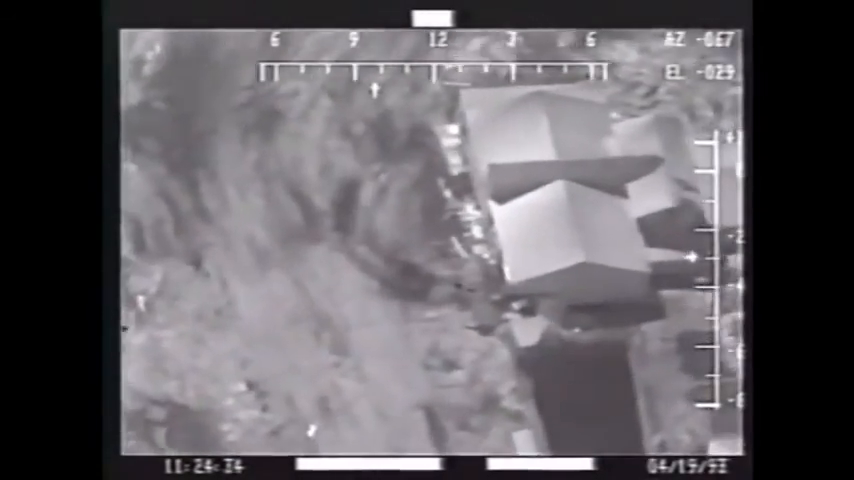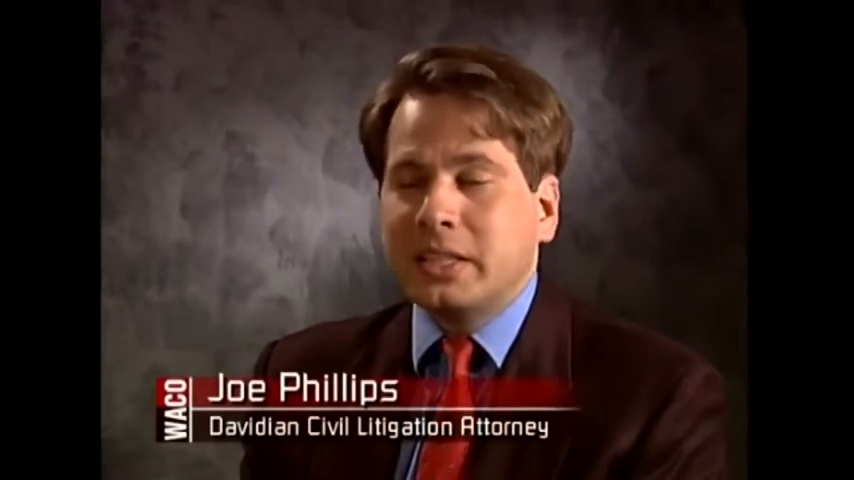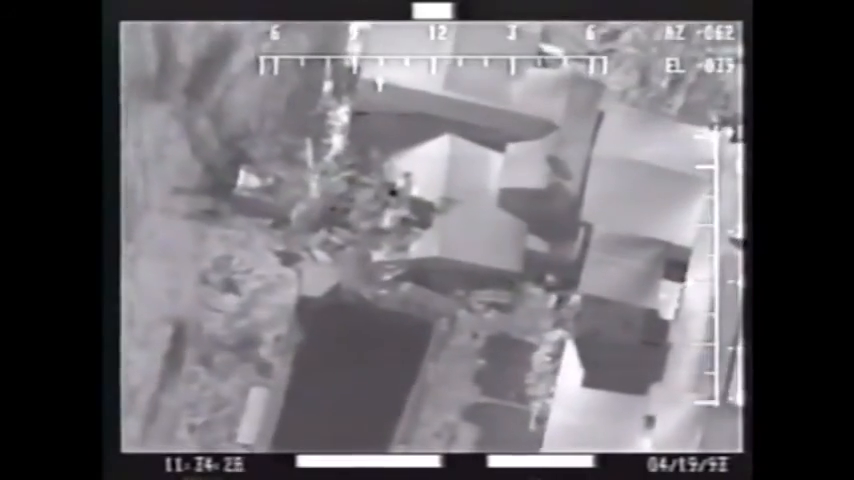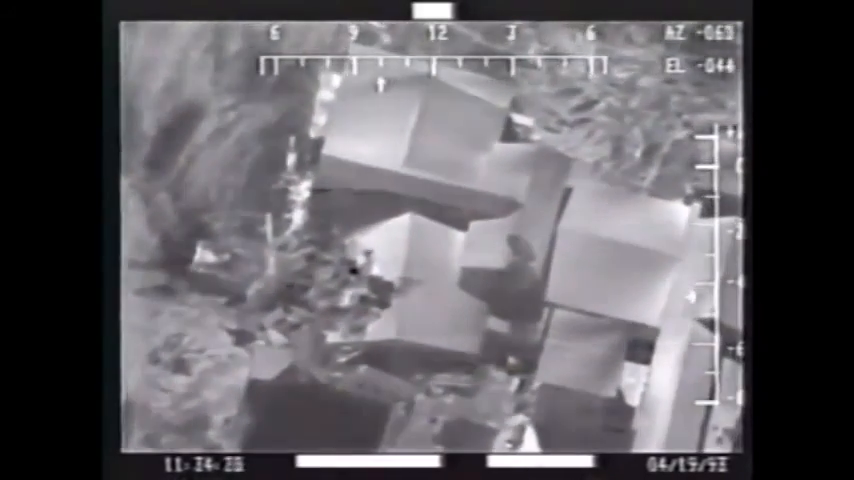Dr. Allard has stated that this video shows gunfire being directed into Mount Carmel from the outside of Mount Carmel on April 19th. The only people that could have come from would have been federal agents. Other flashes can be detected on the FLIR tape within an hour of the fire, such as this detonation in the courtyard, which has a thermal signature that is consistent with a hand grenade exploding. And more gunfire can be seen near this tank.